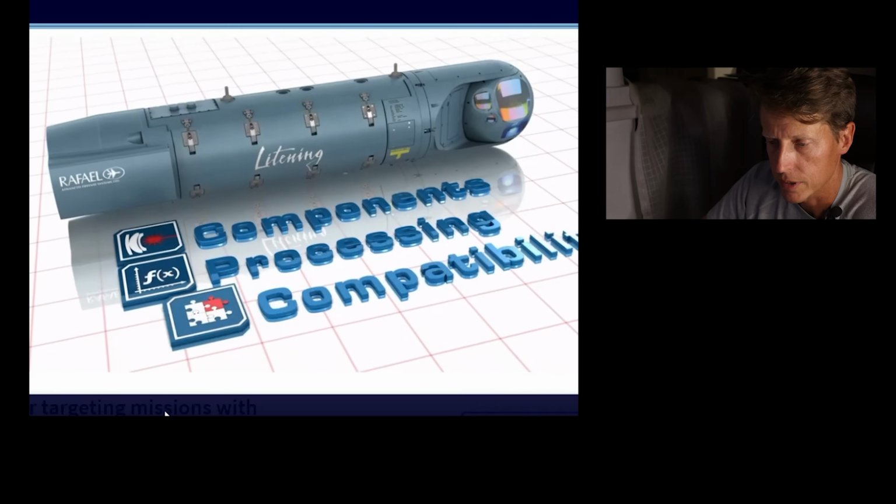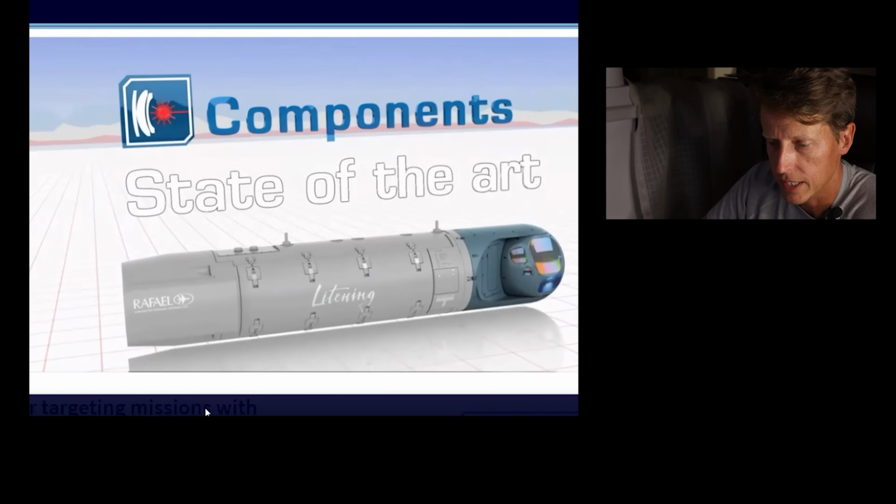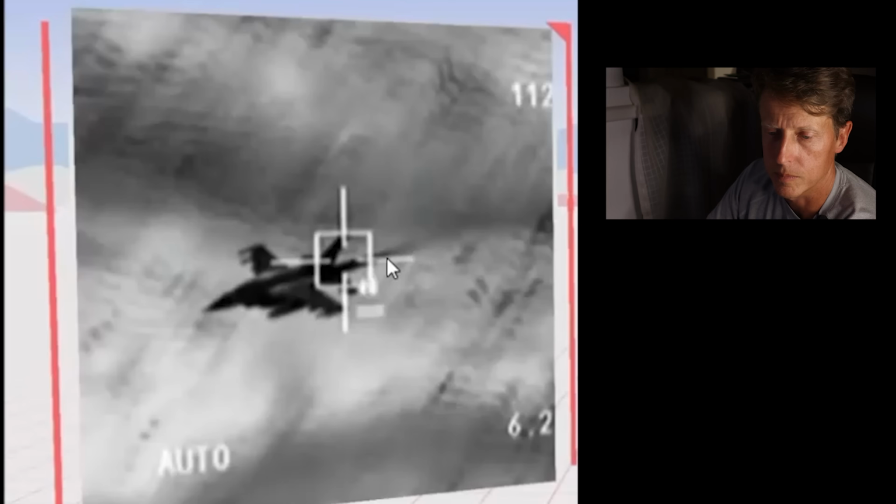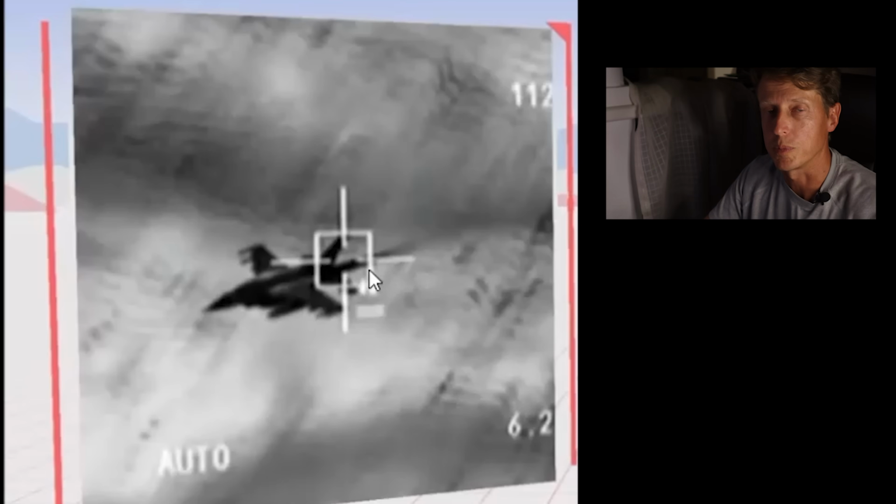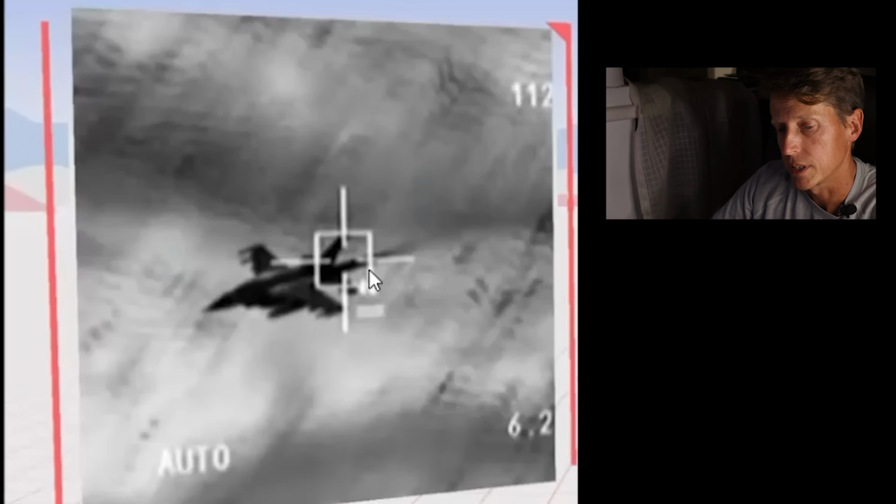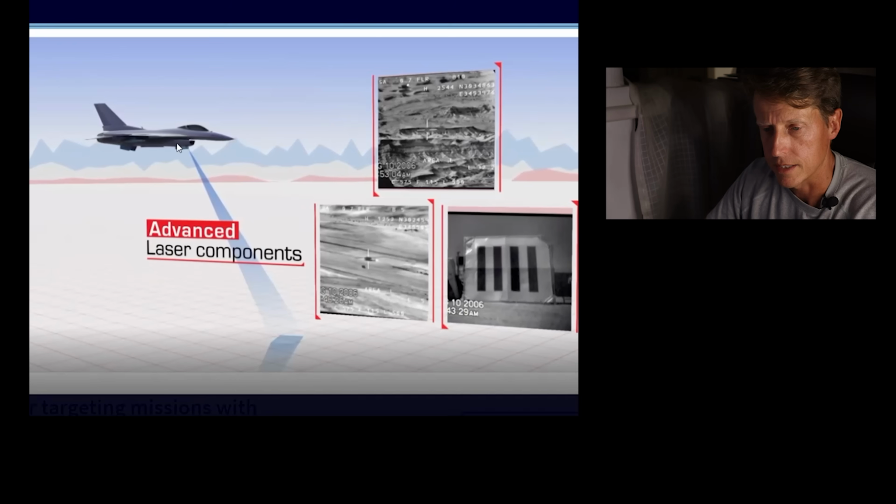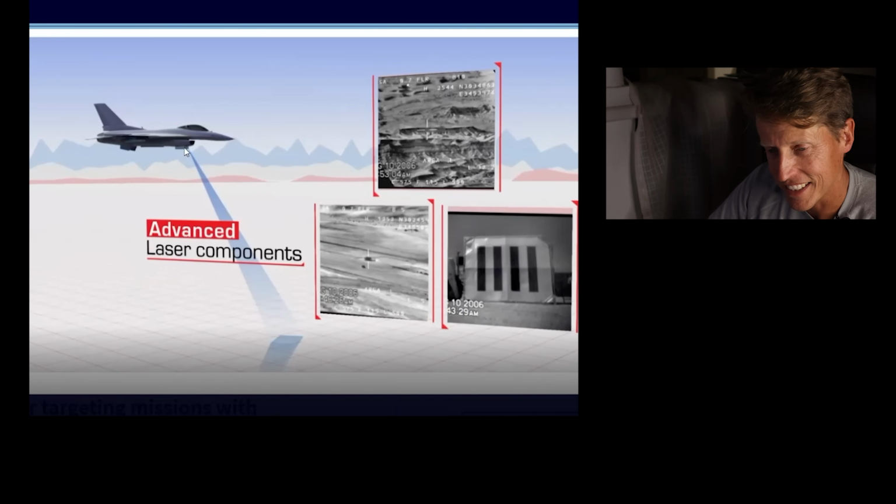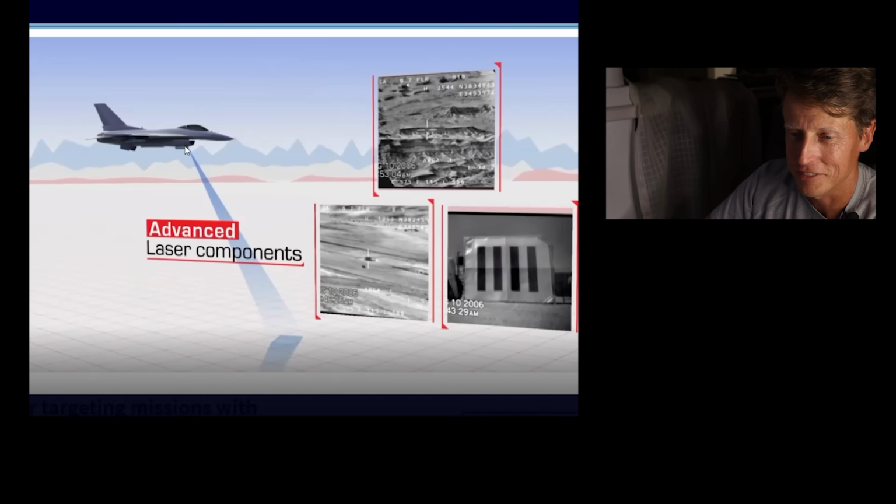So this is a Lightning pod, okay? It has several components. It hangs on the side of the jet. But here I want to point out, you can see the propulsion here, right? The exhaust from the jet engine is much hotter. So we can see propulsion from the heat signatures here. This is an F-16. It's actually an F-18 in the videos, but basically it hangs on the side, I believe on the left side for an F-18.